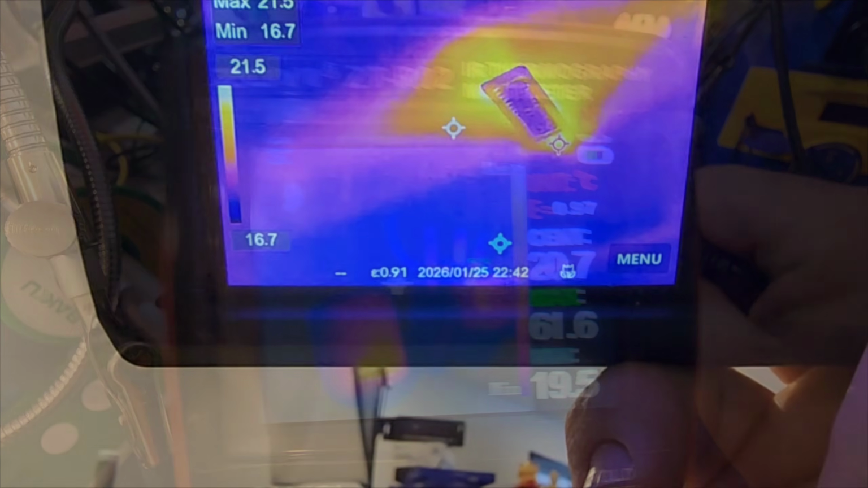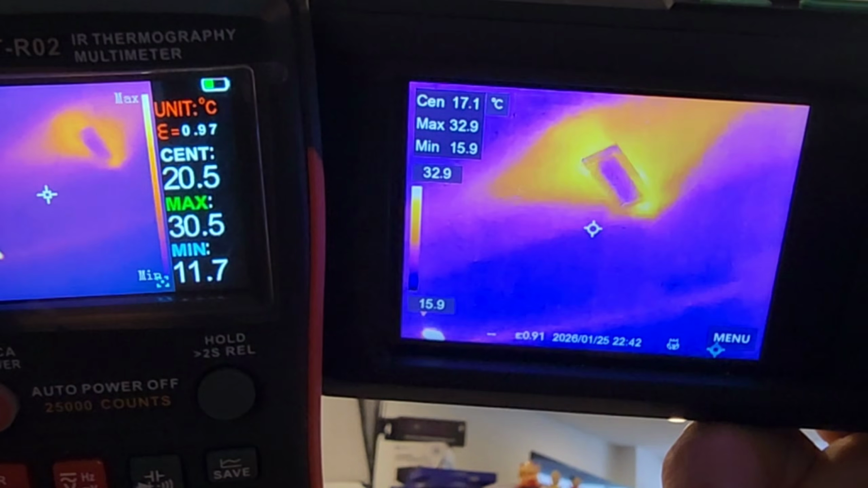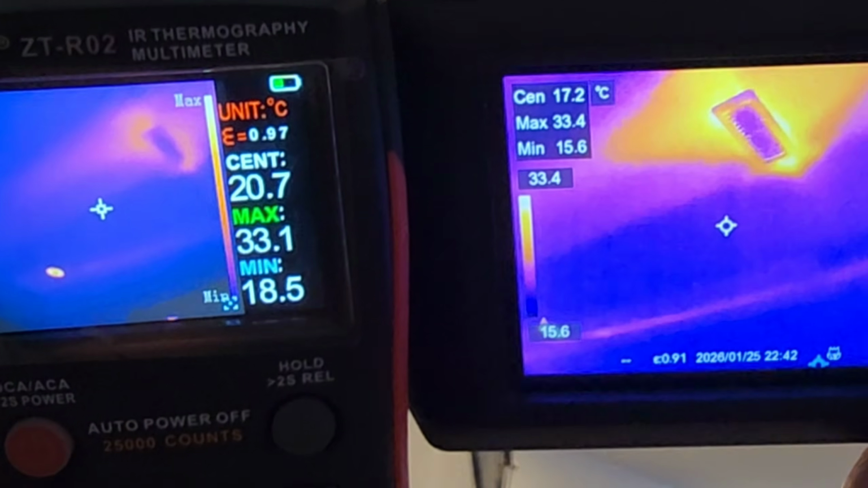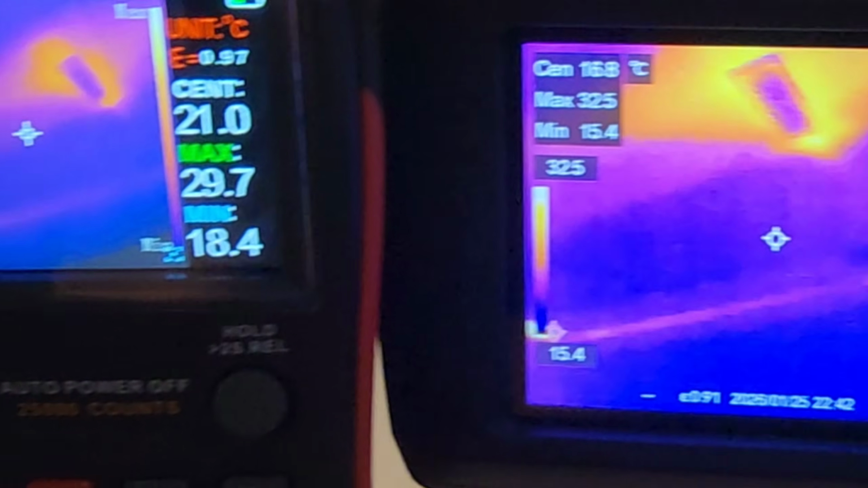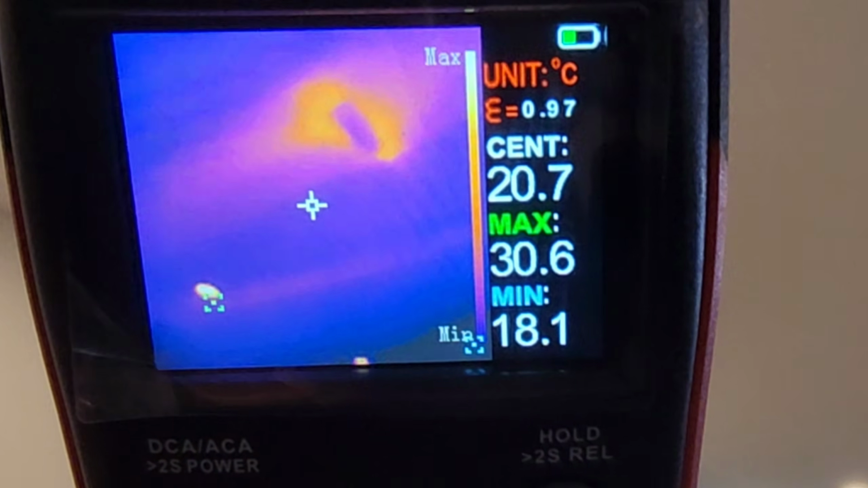Now we're taking a look at the heating duct on the ceiling. And once again, you don't have that high resolution you can get with that uber expensive thermal camera. But that being said, I still think it's pretty decent. Hey, for the home do-it-yourself kind of person, I think it's going to be a great tool.